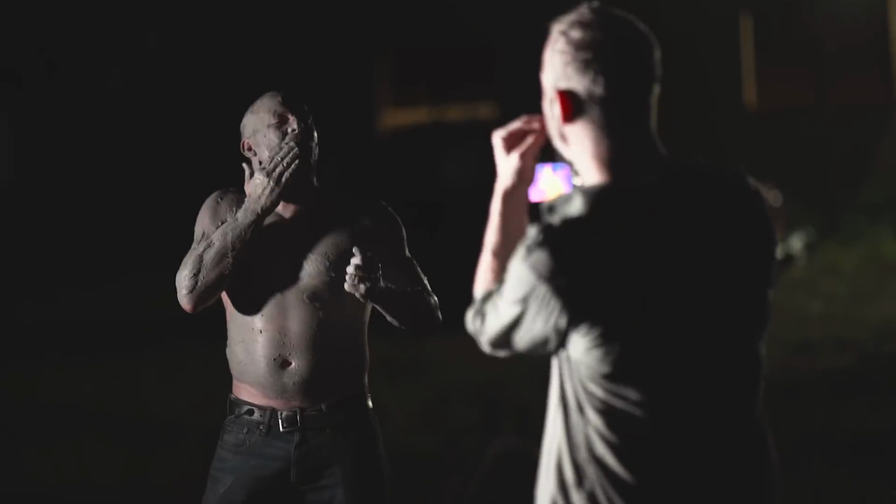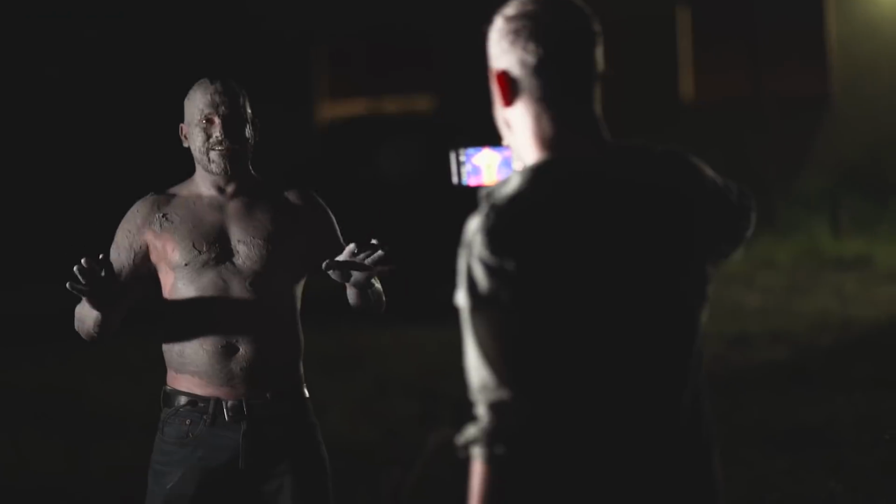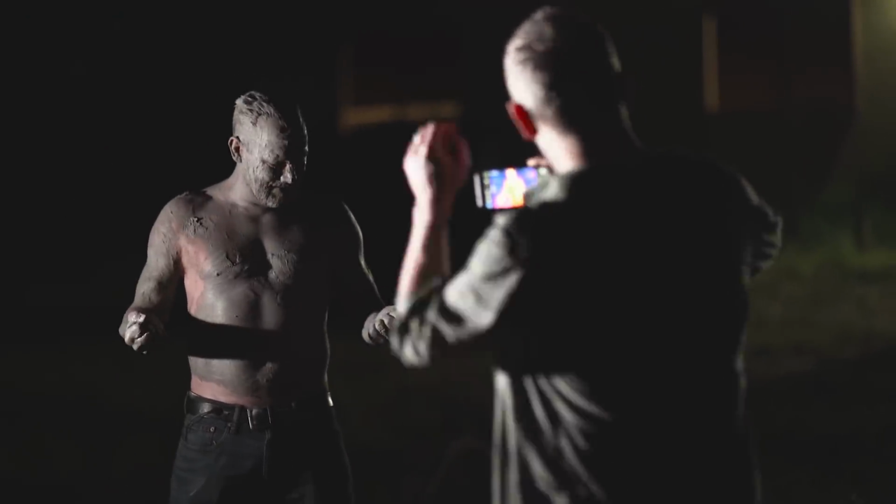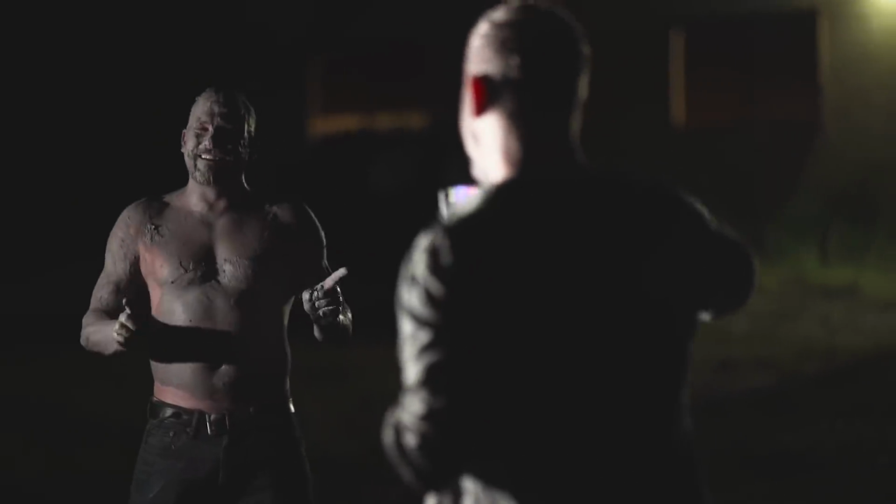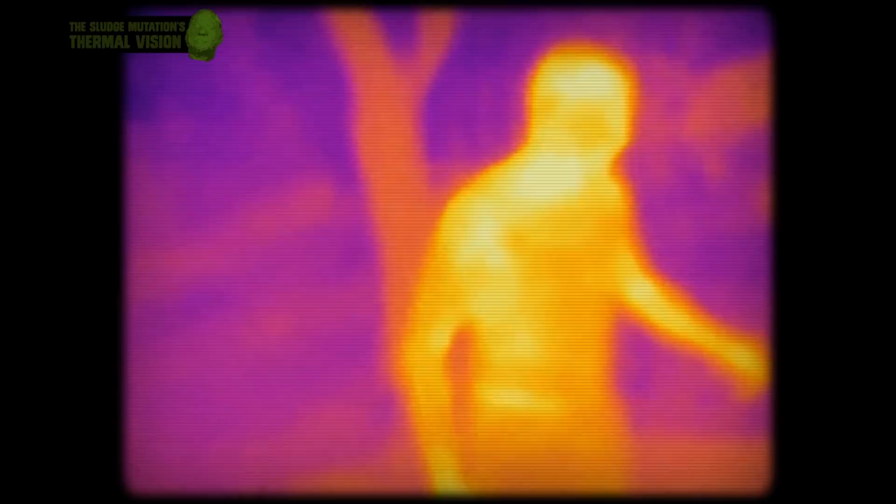You're gonna have to get a bunch in your mouth too, swish it around. There you go. Now we just need to create the thermal camouflage, right? Let's see you hiding by the post. This feels too much like a certain kind of photo shoot. Just relax. Just lean up. We're all friends here. It's cool.